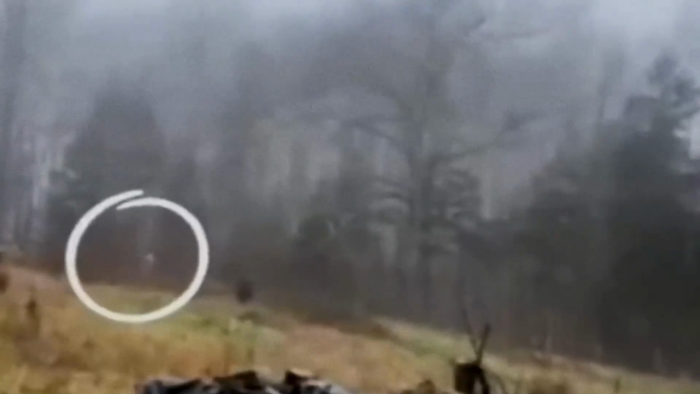I'm going to warn you now that this footage is going to leave you with more questions than answers. Okay, so the scene unfolds in a foggy kind of landscape. Honestly, a setting that seems pretty tailor-made for something like this. Towards the back of the lot, we see a tall, eerie figure walking along the tree line. I mean, it immediately captures our attention.